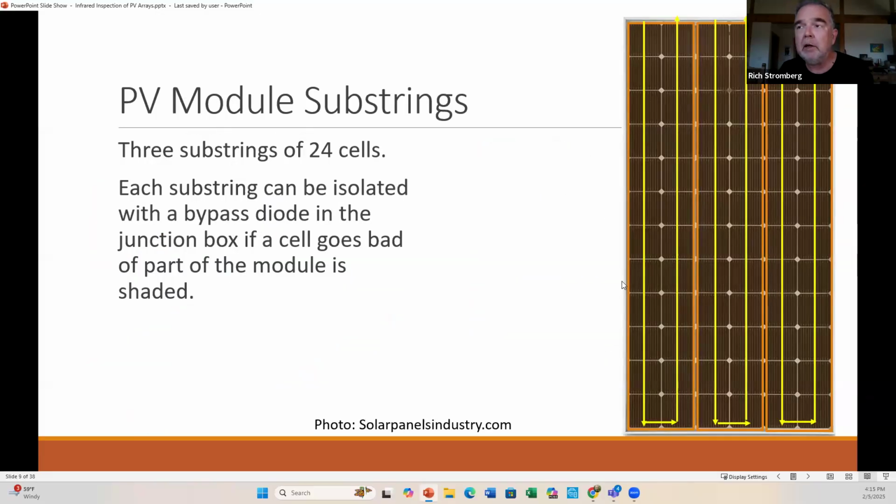And then what we get is your final module. This is a pretty typical 72 cell module, and they'll have these what they call substrings. So here's 12 cells down, 12 back up. So that's 24 cells in series here, another 24 in series here, down and up, and then a third down and up. And then they meet in the junction box.